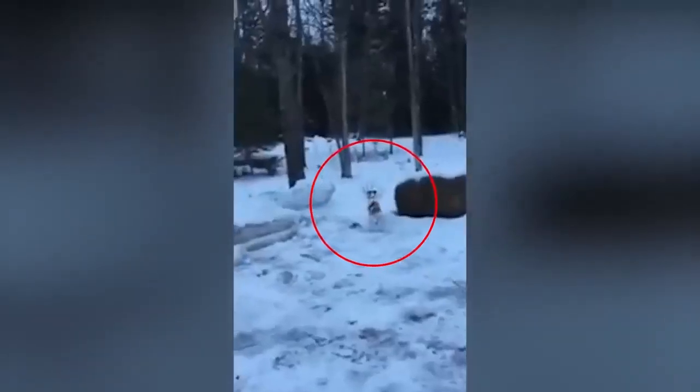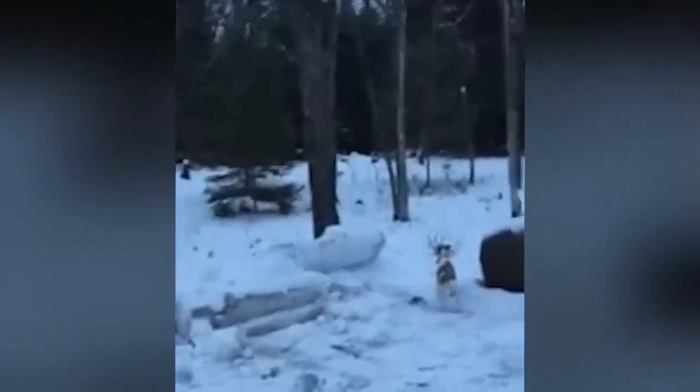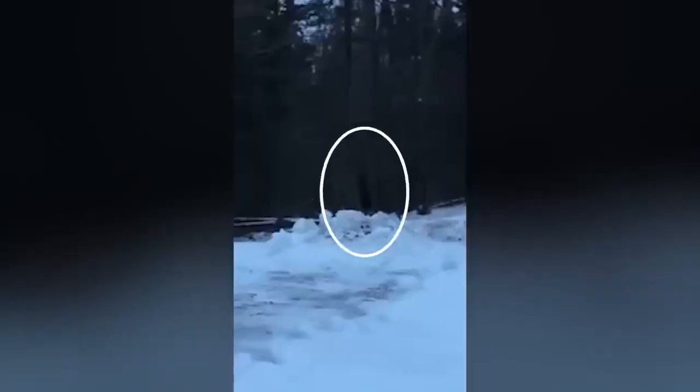The dog is seen sprinting in the same direction that the Bigfoot was strolling up to at this point. Fearful yet growling at the creature, the dog practically lost control. And honestly, the video seems pretty legit due to the dog's reaction. And even though this location is different, the camera captured a similar figure strolling along the icy sidewalk.